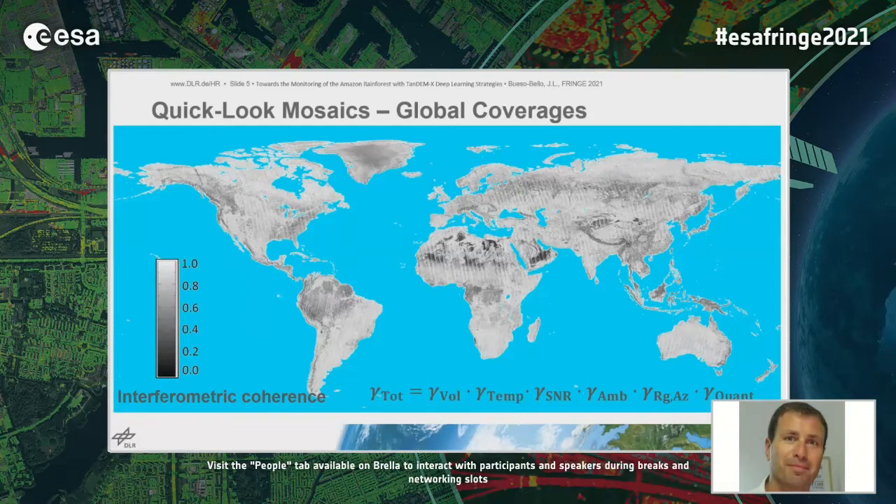Exactly. Here we have an example of a quick look mosaic obtained with TanDEM-X. Here is shown the interferometric coherence, which is well known and may be approximated with different terms accounting for different influences. And if we go to the next slide, next slide, please.